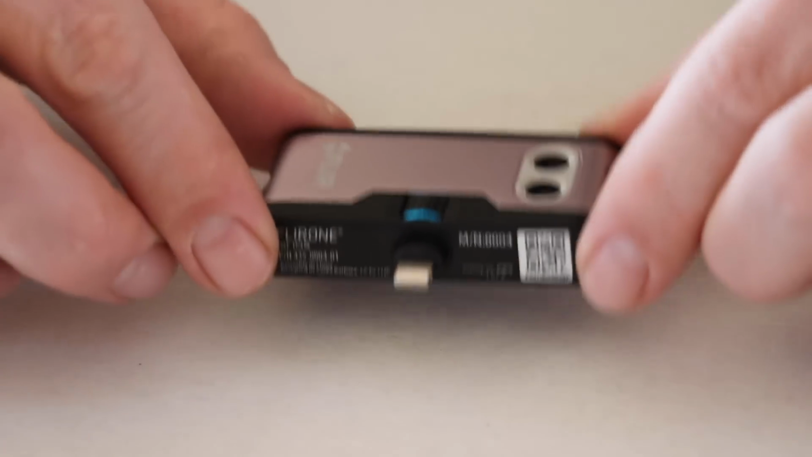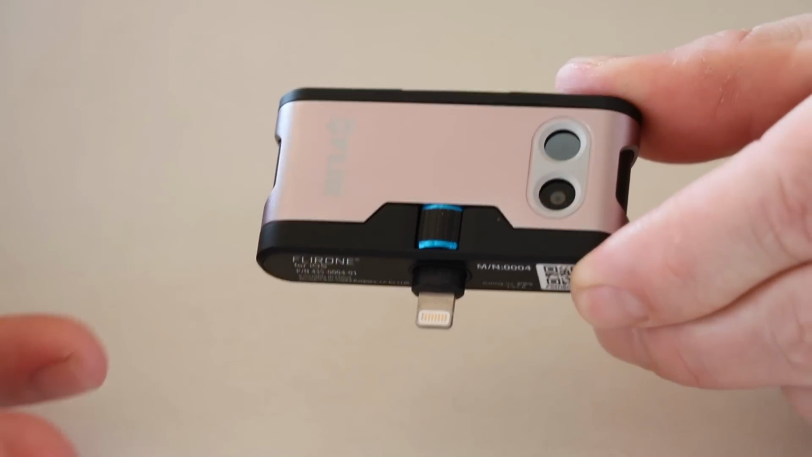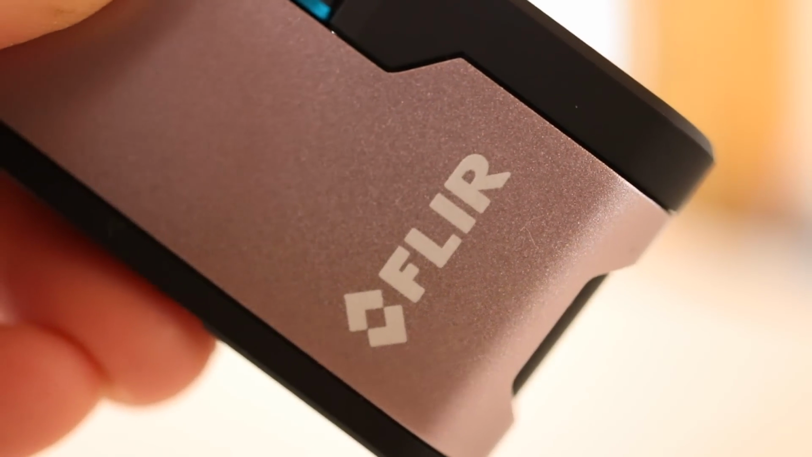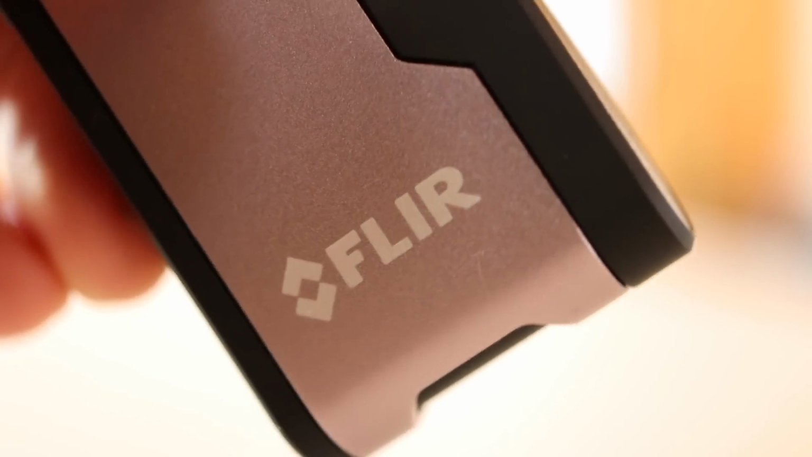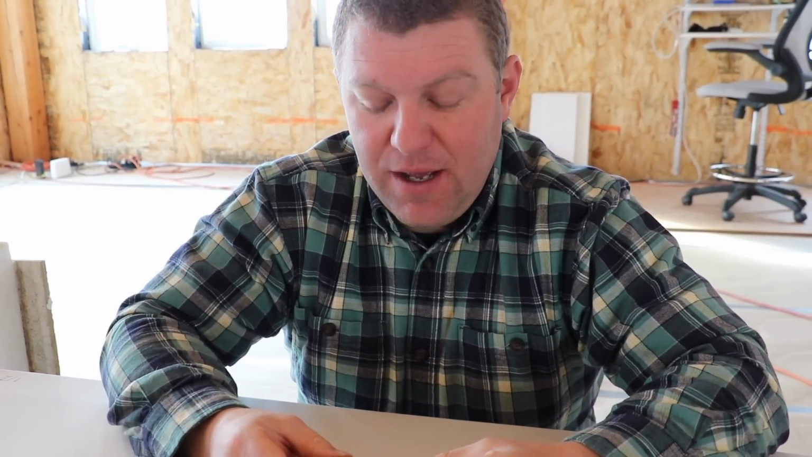Let's talk a little bit about how this thermal camera works. First of all, this is made by a company called FLIR. Anybody who knows thermal cameras knows the name FLIR. This company has been doing this for a very long time. If you have ever seen something on the news like search and rescue trying to find somebody in the woods, or maybe they're trying to find a criminal or something, this technology can be attached to a helicopter, for example. And so they use it with, for example, search and rescue. I mean, it's that incredible of a technology.